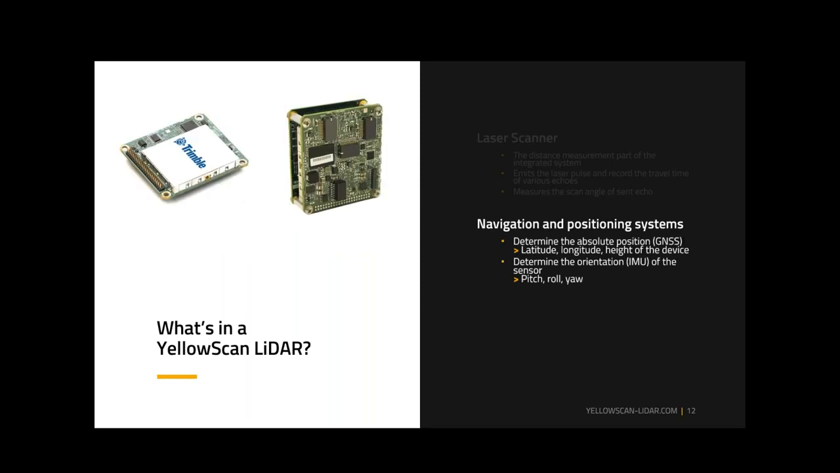Of course, then you have the navigation and positioning systems. This again is the Trimble product, the APX15 and the APX20 are the two products that we're currently using in our LiDAR systems. Using those to determine the absolute position, this is the GNSS side of the boards, as well as the orientation, which is the IMU, or inertial measurement unit, of the sensor.